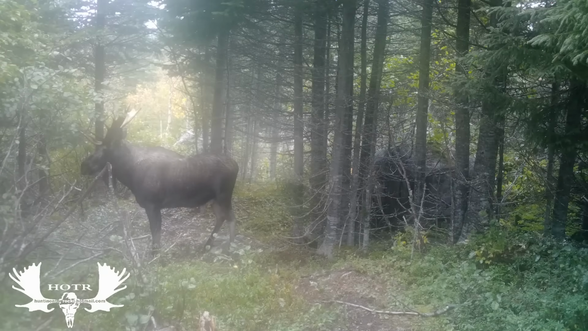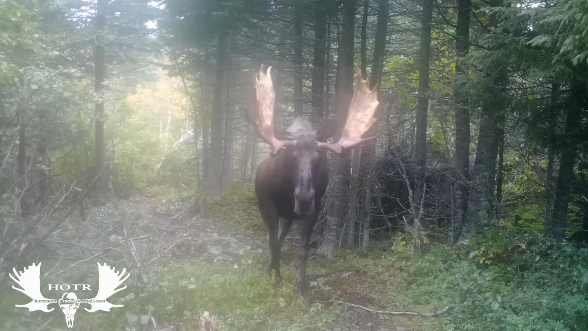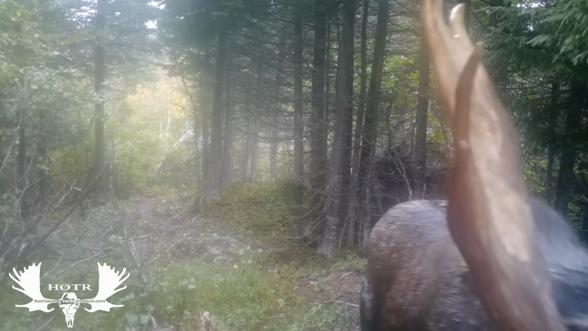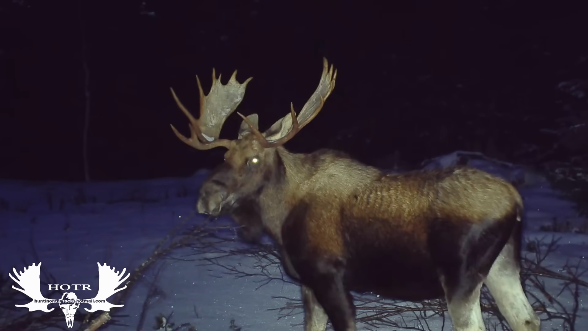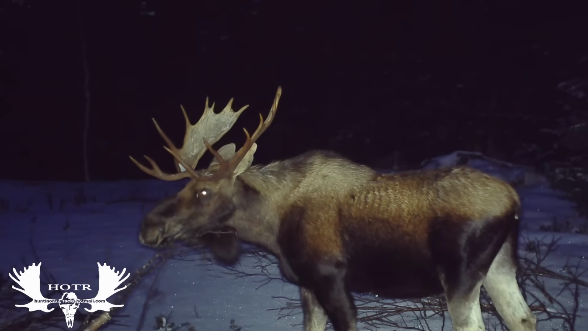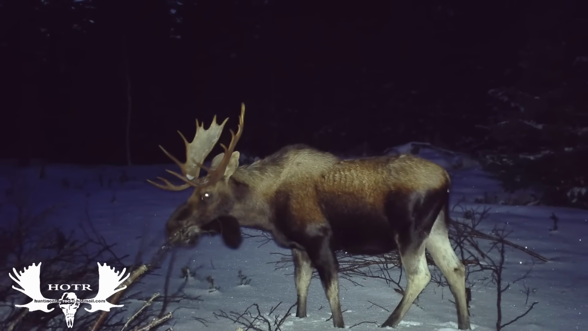I don't know where this guy stayed hidden. I mean, I hunted this place hard, and I never saw him while I was hunting. I just got two clips, one in the day and one at night, on trail cam. That's it. Never saw him again until now, when I got him on the latest trail cam footage. I think this bull made it through the fall, so next year I'm going to be really looking forward to seeing him. Man, what a beauty! 16 points, a very nice set of antlers, and I'm sure next year is going to be even bigger.